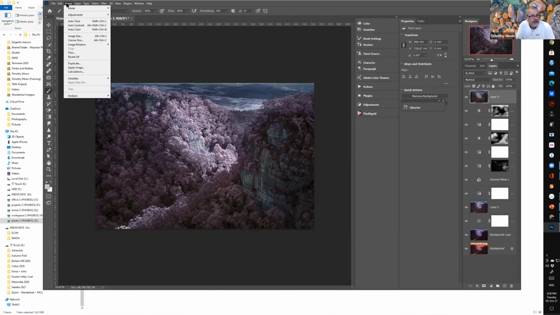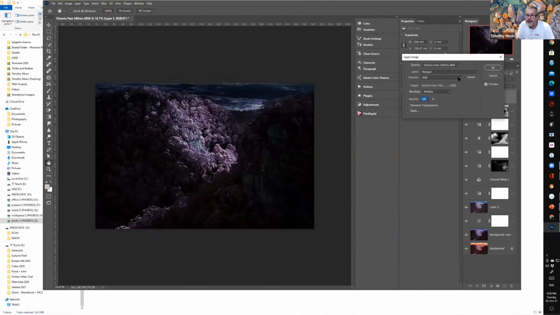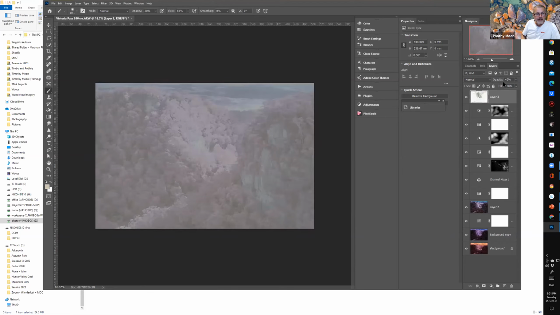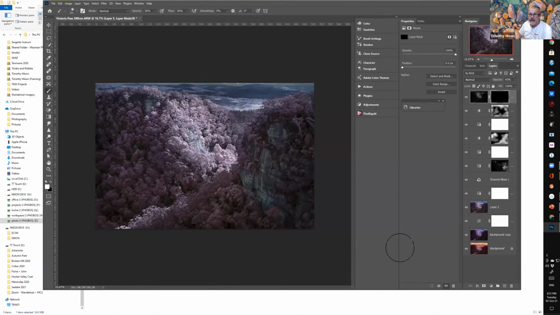If I do my image, apply image, sort of crunch it right up, and then if I do it just in the red zone, and I press OK with that, and I reduce the opacity a little bit, and then I put a mask on it, invert it, Control I, and then I can brush a little bit more of that darkness into the background to drop the background even further away.